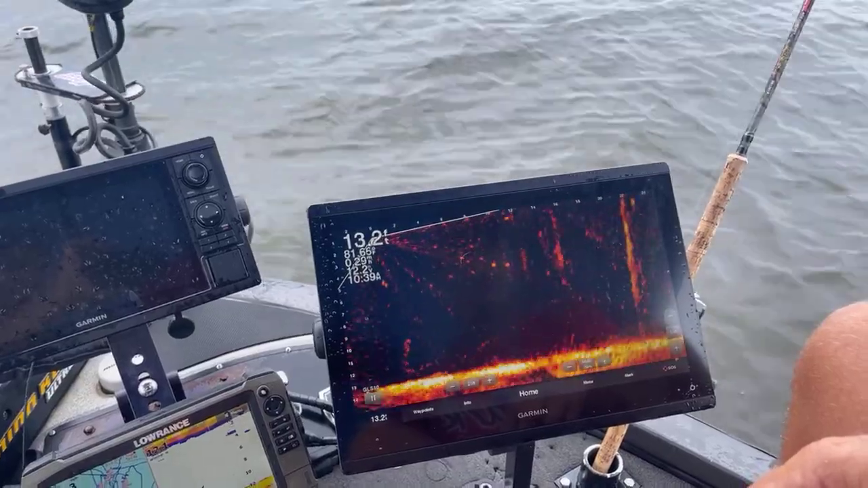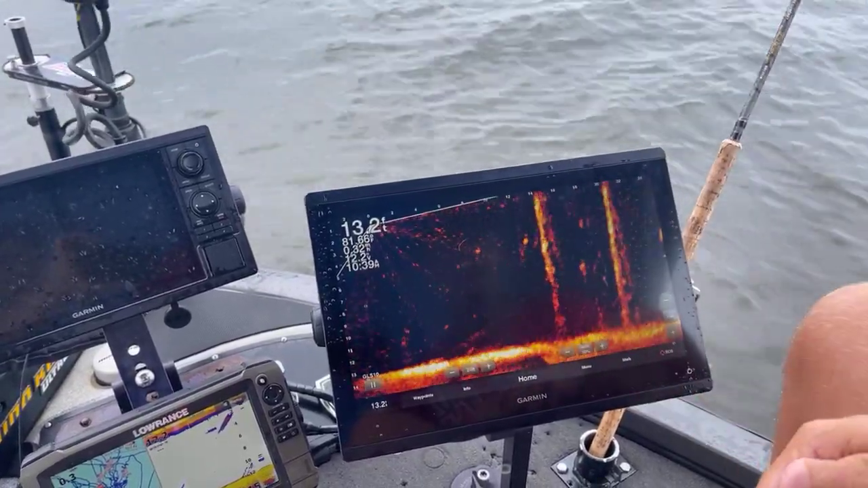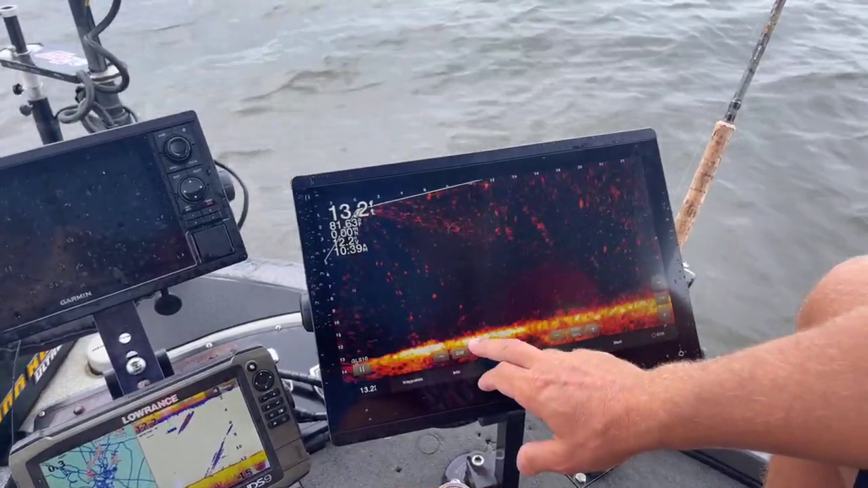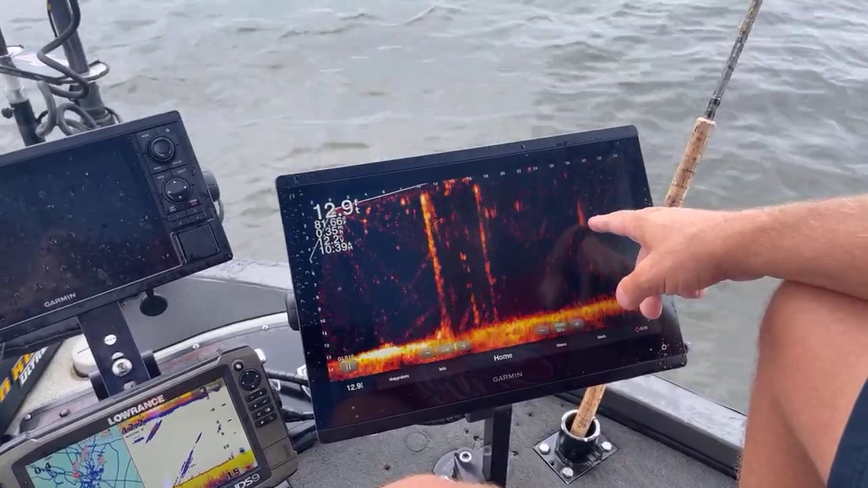I'm gonna go ahead and try to drop on him. I can't see him very good. I think he's around behind the stump. We'll drop at him for a second, or we might end up finding one in open water there. I just saw... Where'd you go? That one was a better fish. I think that's him right there.